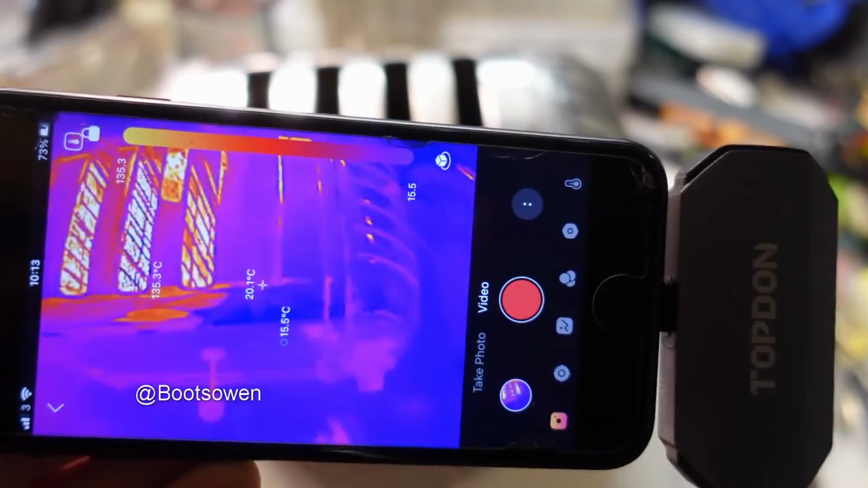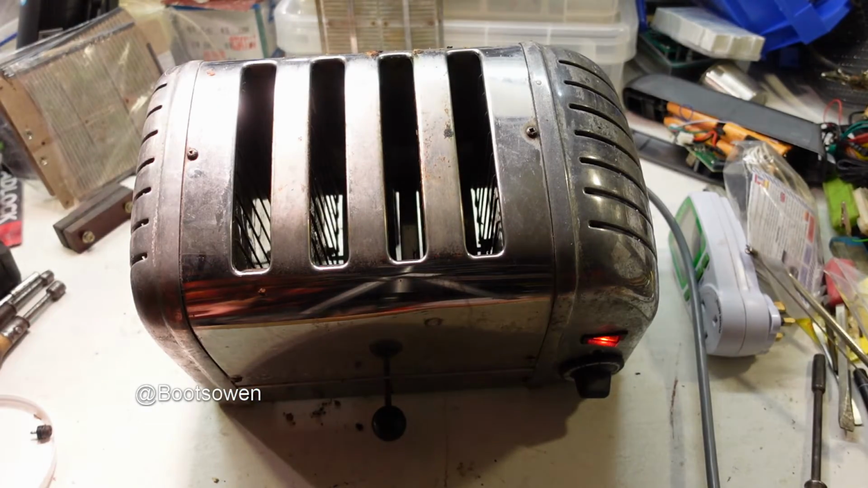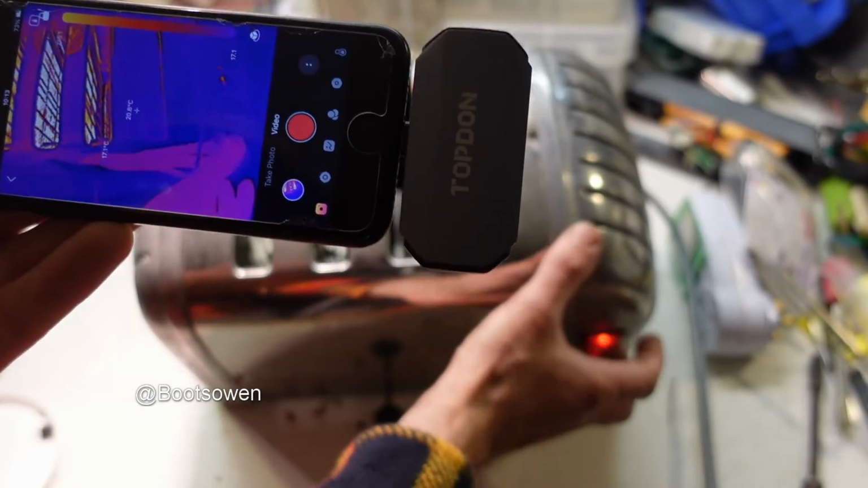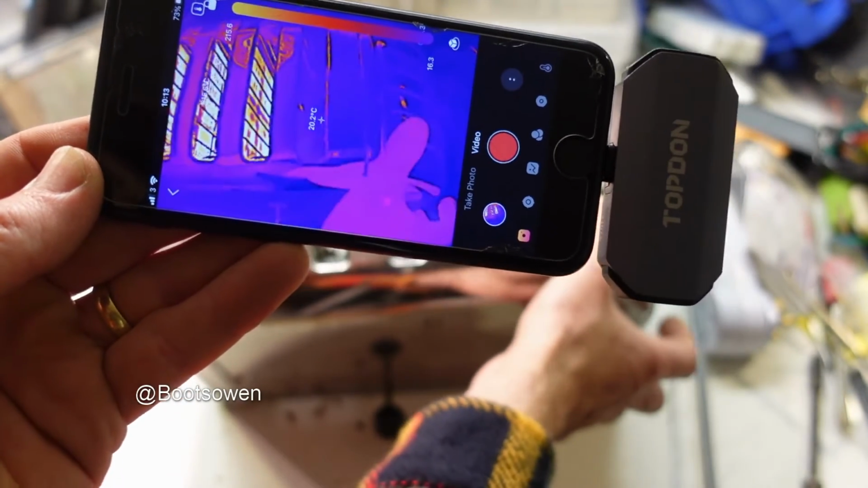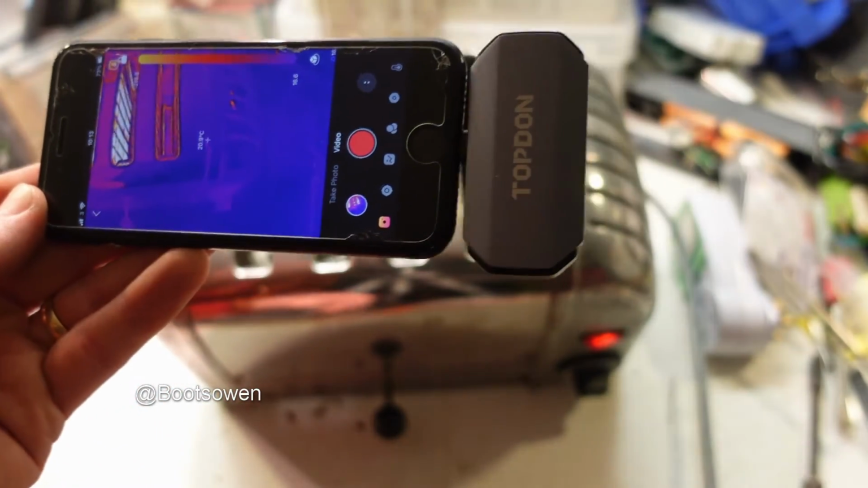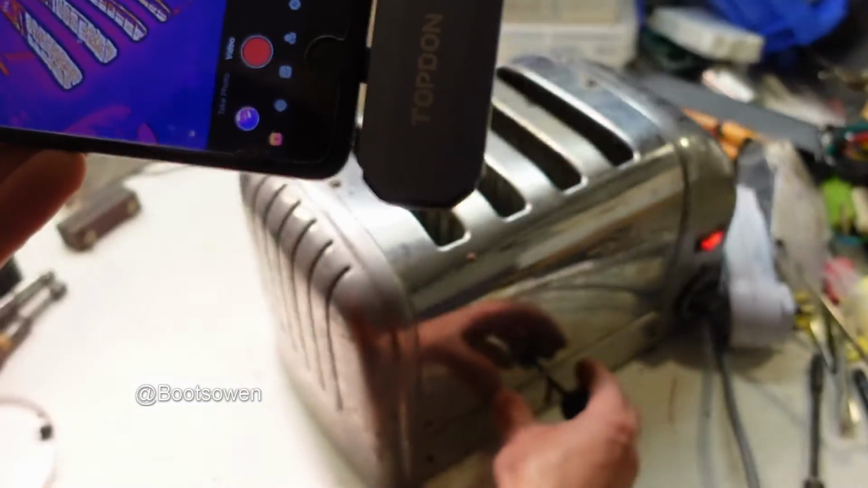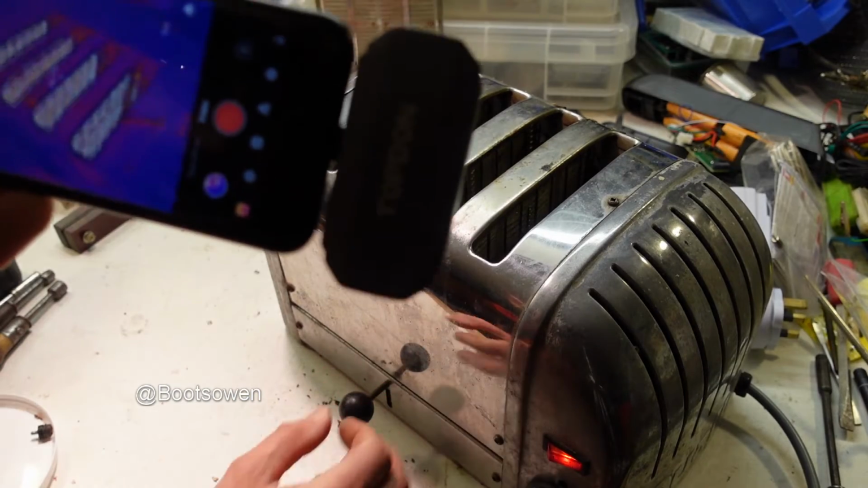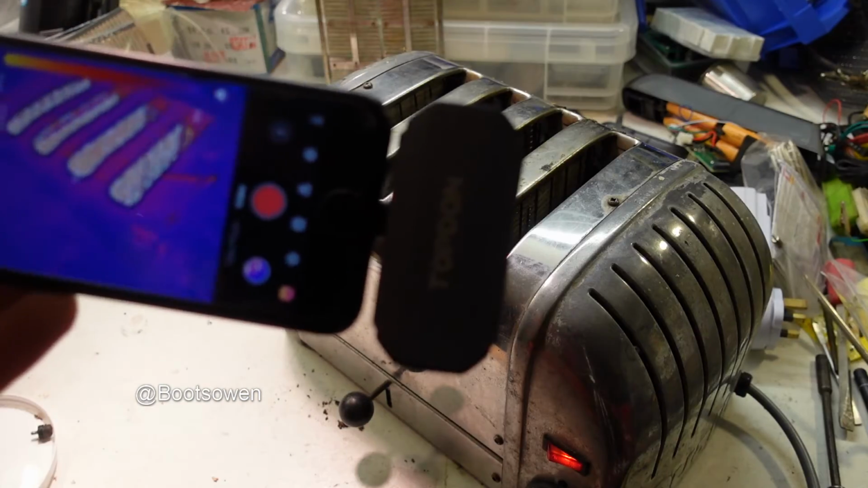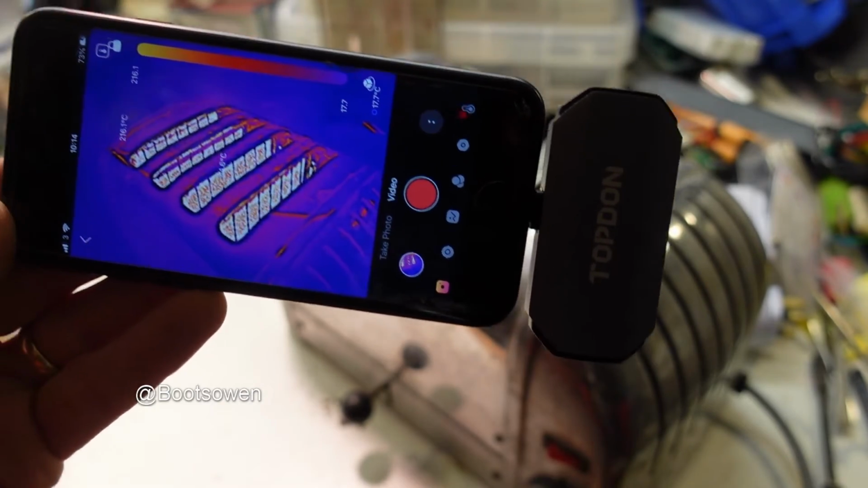Straight away, we're getting 3 of them up there. Yeah, so let's go straight on to 4. There's another one, and looking back this way, so you can see all 4 are on there, that way. And all 4 are on that way. I'm going to plug it out again because it gets hot quite quickly, but the timer stays running. So I would call that a success, actually.